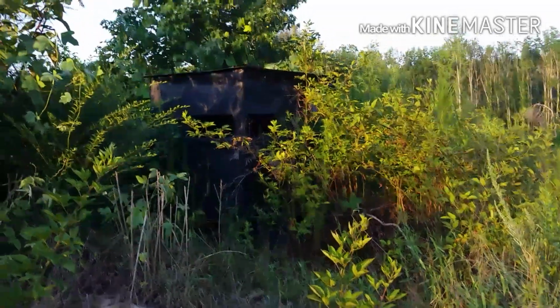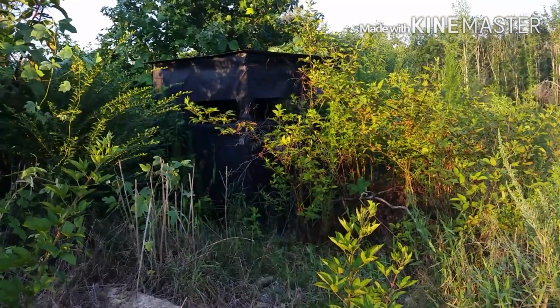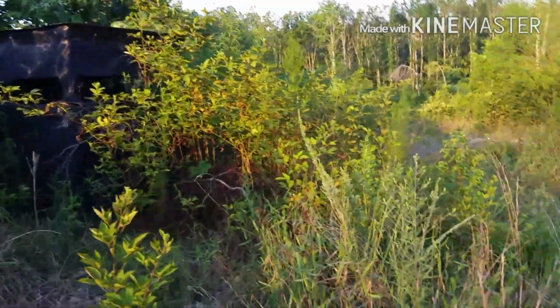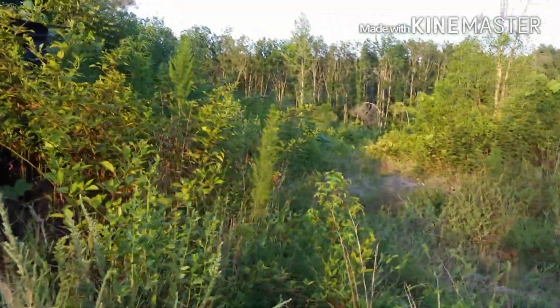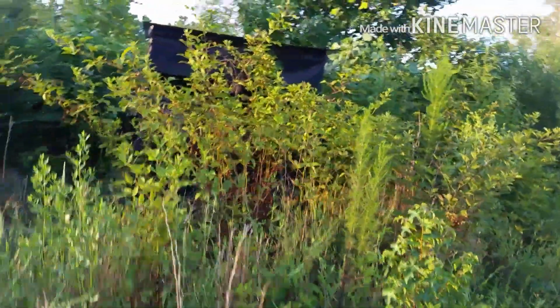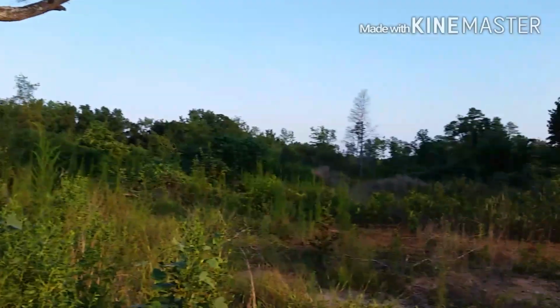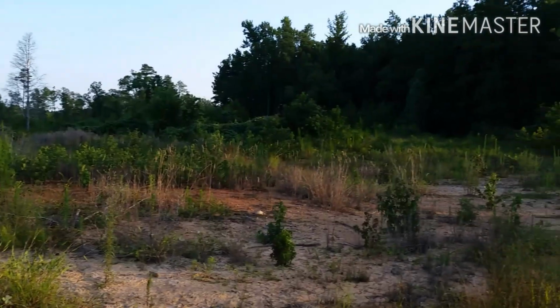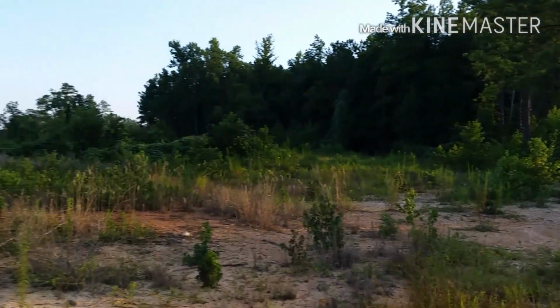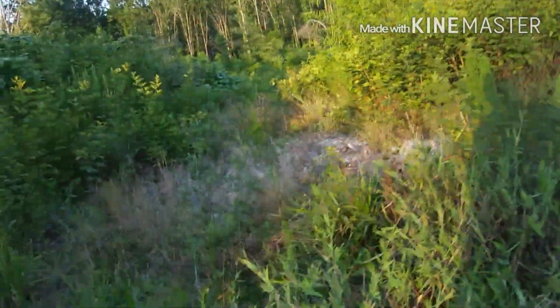This is a little ground blind we made to bring my 7-year-old daughter in. I actually put this up a couple years ago, but you can see everything's been growing up this year. This is the front of it. I have a little food plot down here. Got one right there. Got a camera set up. Deer cross right here all the time, back and forth. So got some good trails in here.